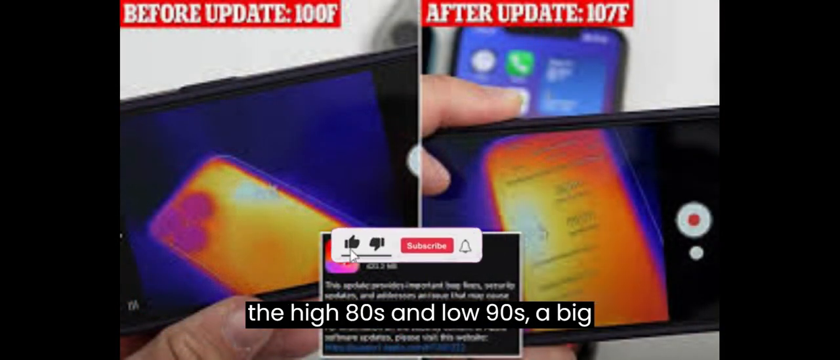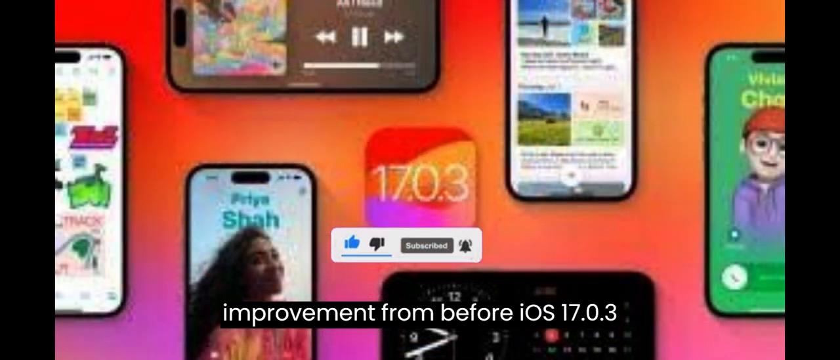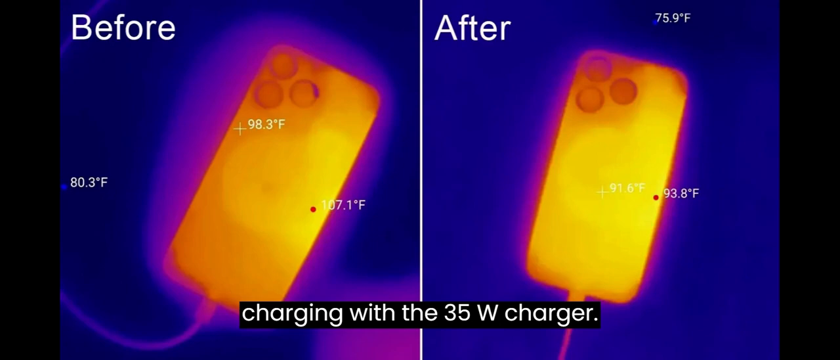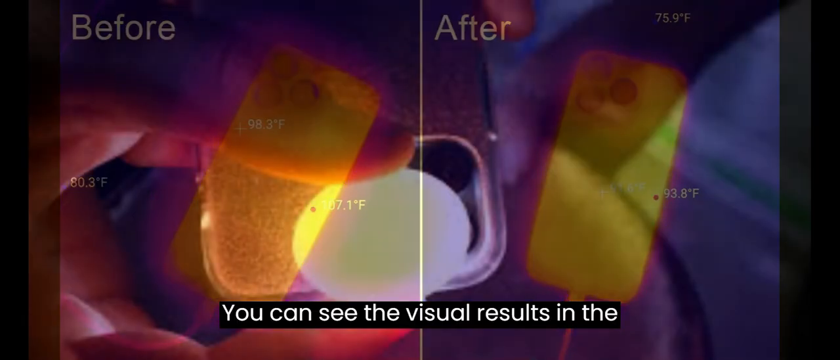They stayed between the high 80s and low 90s, a big improvement from before iOS 17.0.3, when the two iPhone 15 Pro models were consistently above 100 degrees Fahrenheit when fast charging with the 35W charger. You can see the visual results in the photos above.